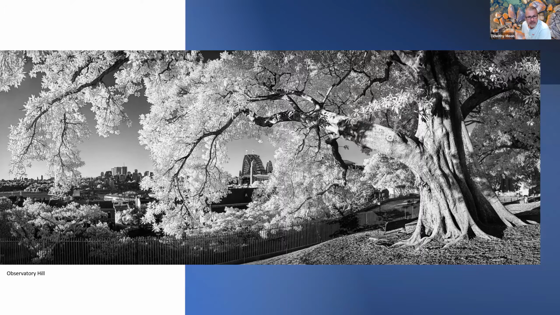The other thing that happens is with the sky. Infrared being above red in the spectrum, if you've got anything blue, it goes black, because it's absorbing all the red. So if you've got a really dark blue sky, it'll end up completely pitch black. You can get this effect where you've got white leaves against a black sky, which is pretty cool.